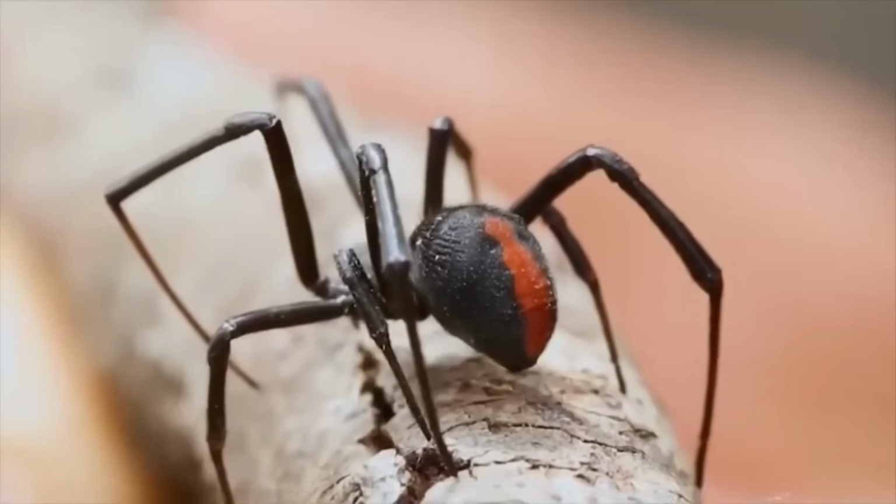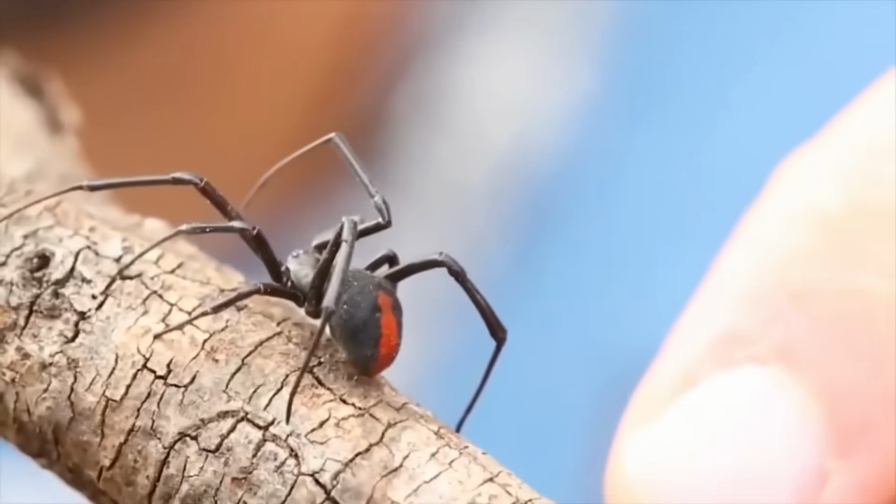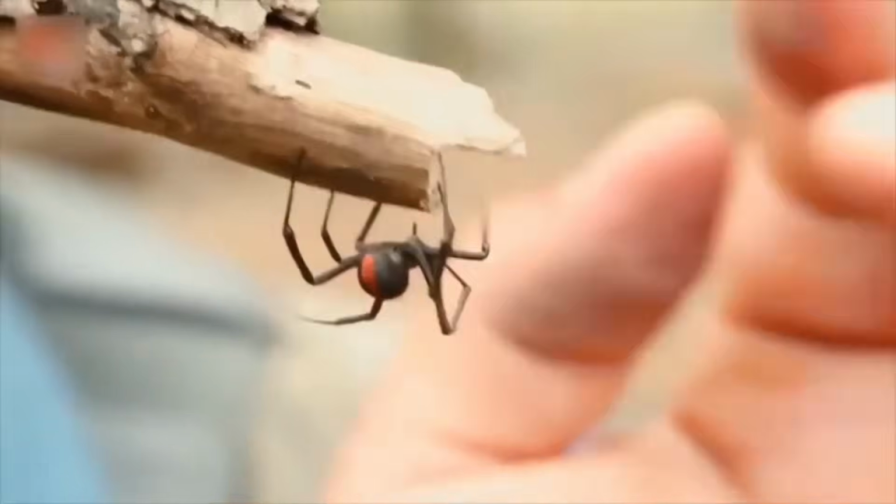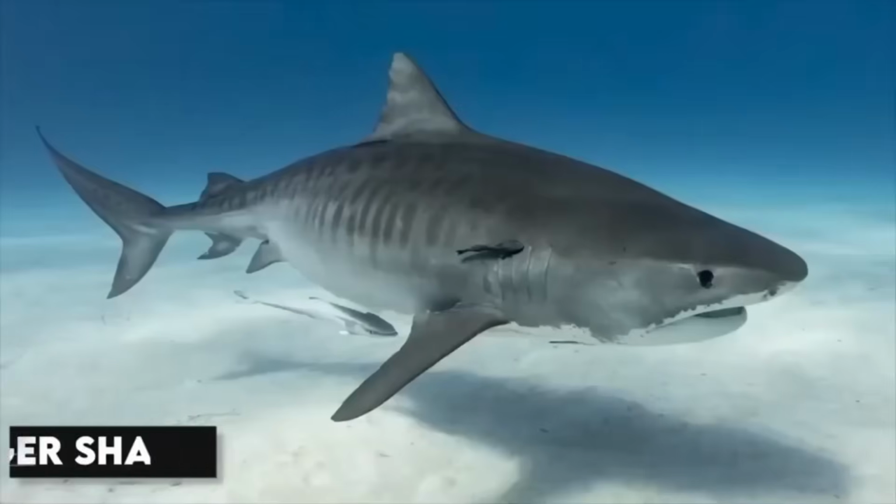But here's the thing. As much as we may dislike them, redback spiders are actually pretty fascinating creatures. They're part of the widow spider family, and their females are notorious for eating their male counterparts after mating. Talk about a bad breakup. Tiger shark.